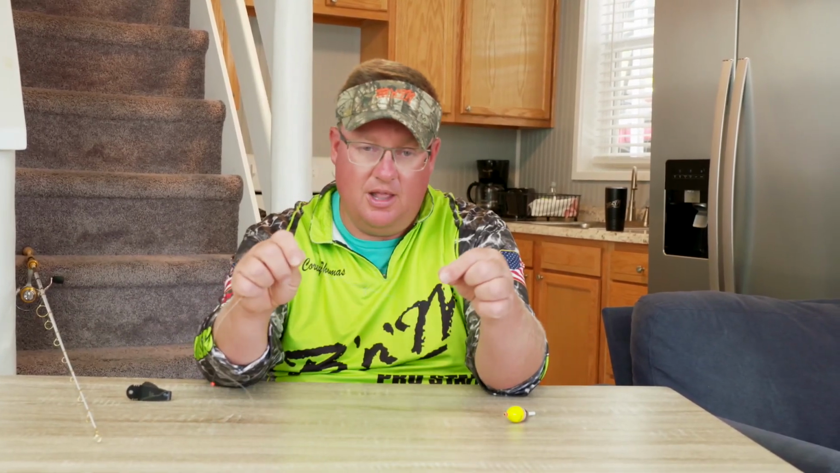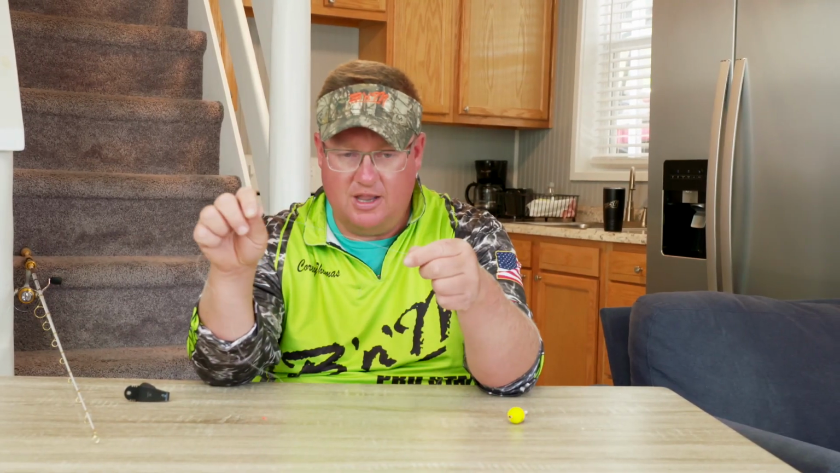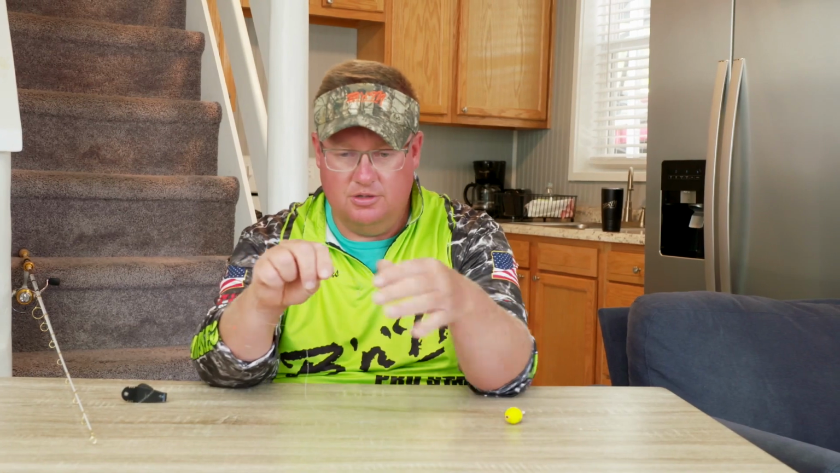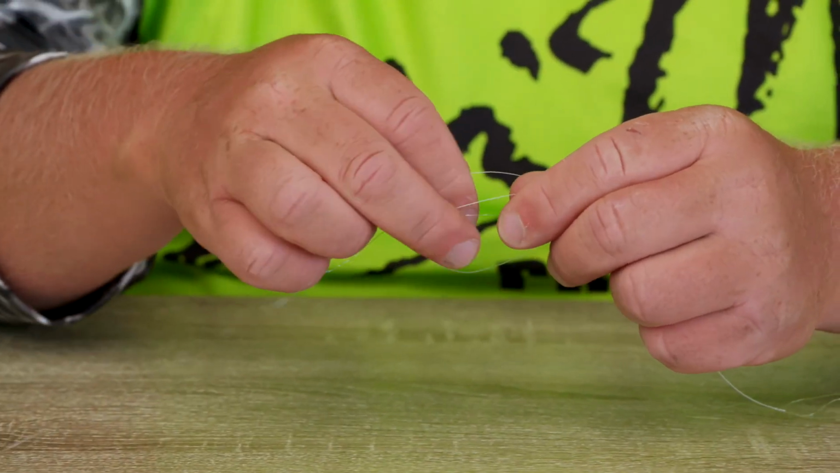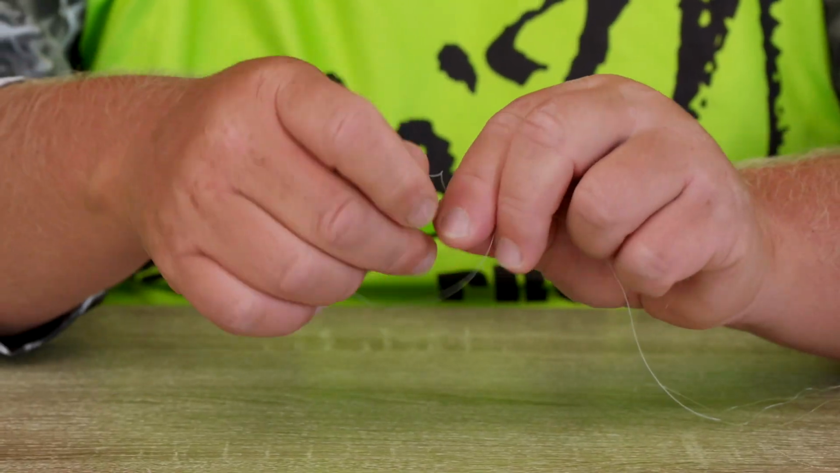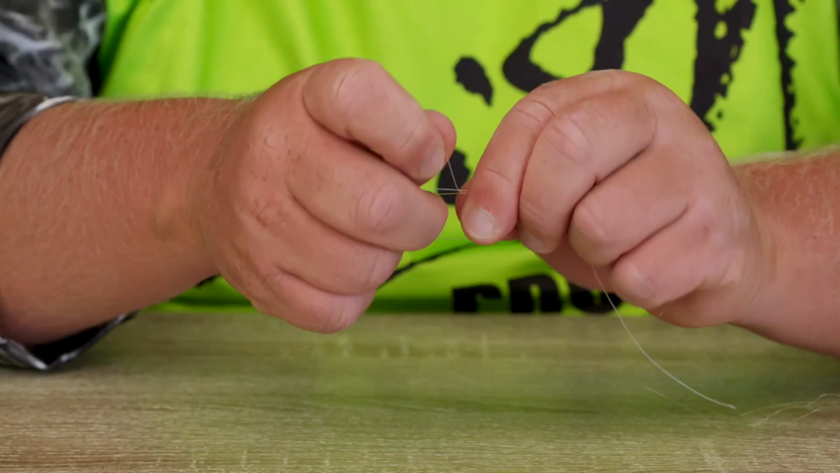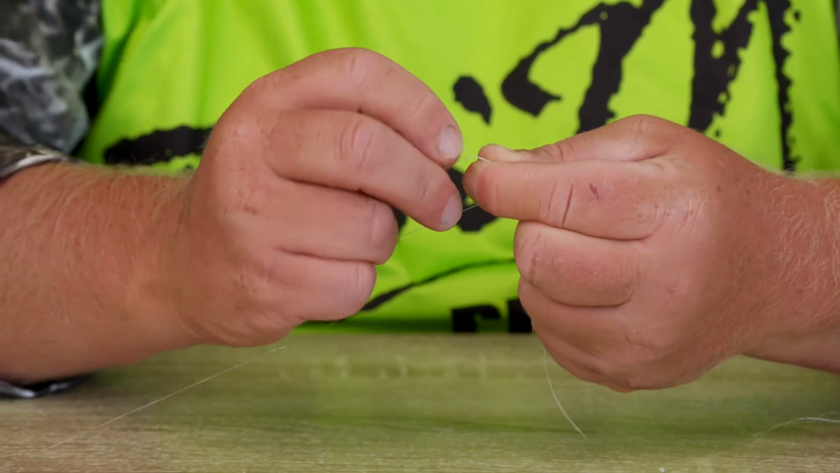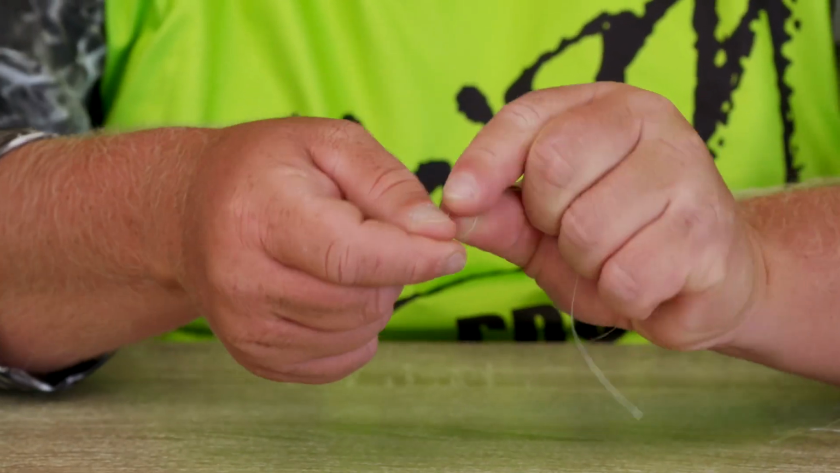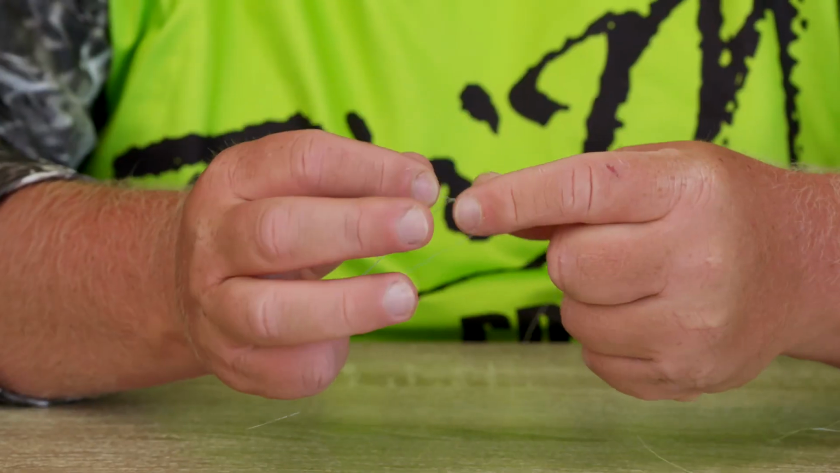You just take your main line like this. This is 4 pound, and I've got a piece of 8-pound braid here, and you just kind of overlap them like this. Just make a big overhand loop, and then you're going to wrap it 6 or 7 times through the middle. So 1 time, 2, 3, 4, 5, 6, and 7.